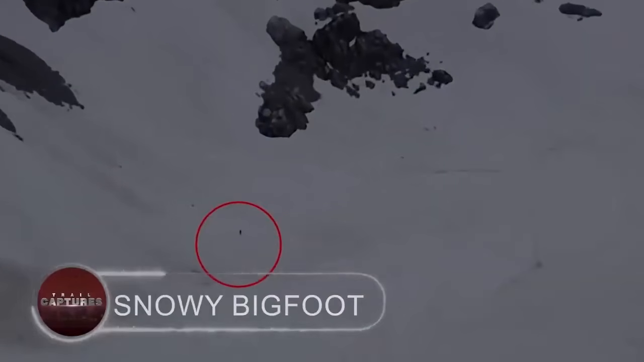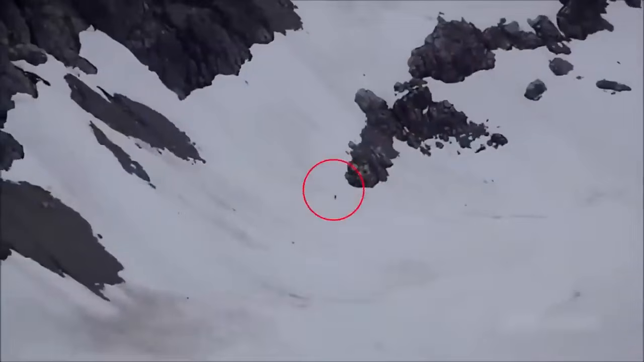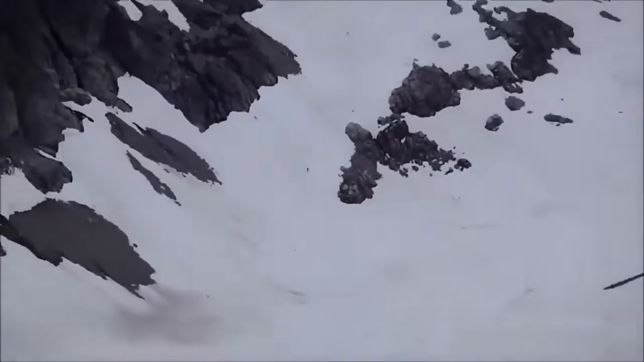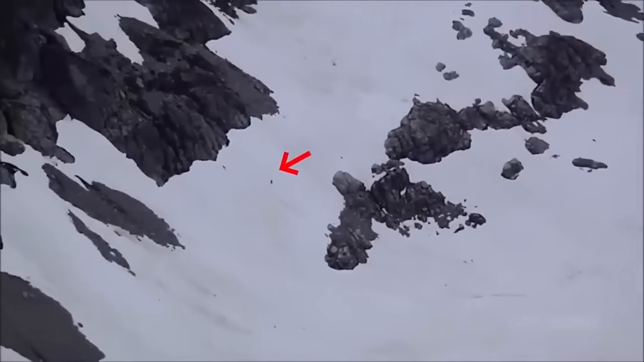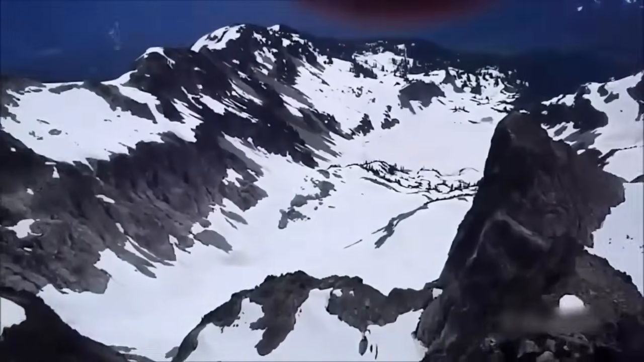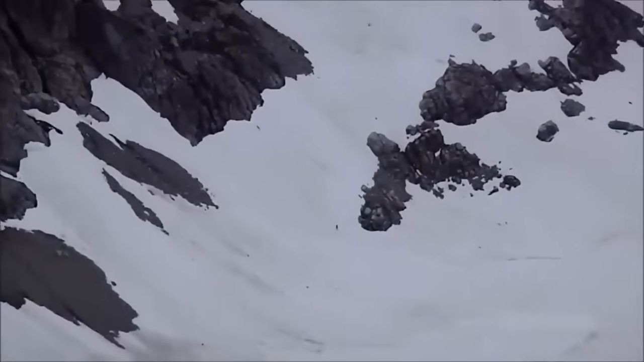Snowy Bigfoot. A group of adventurers saw this strange bipedal creature strolling down the mountain as they were standing in the middle of nowhere. Its enormous torso was completely covered in dense black hair. Examiners found that it would be impossible for a human to walk on the snow slope without any obvious assistance, despite some witnesses claiming it was just another hiker on the mountain. The people were astounded that it traveled such a great distance in a short period of time, especially considering how difficult it is for an individual to walk at such a high speed in the snow at the moment the camera captured the wide panorama.